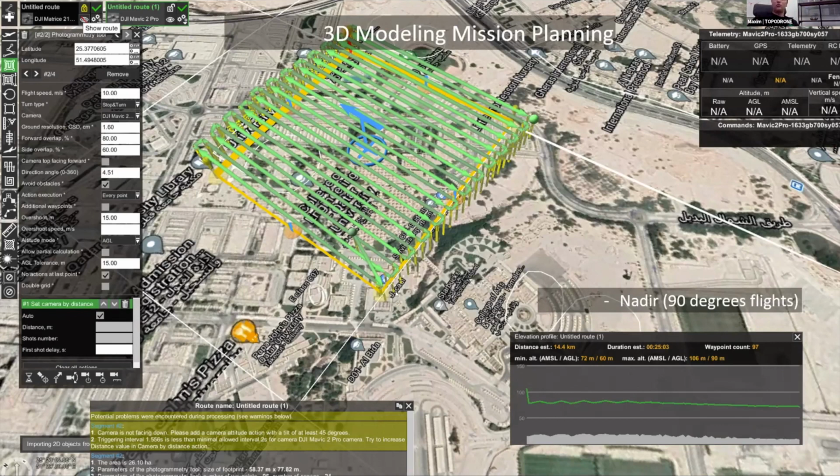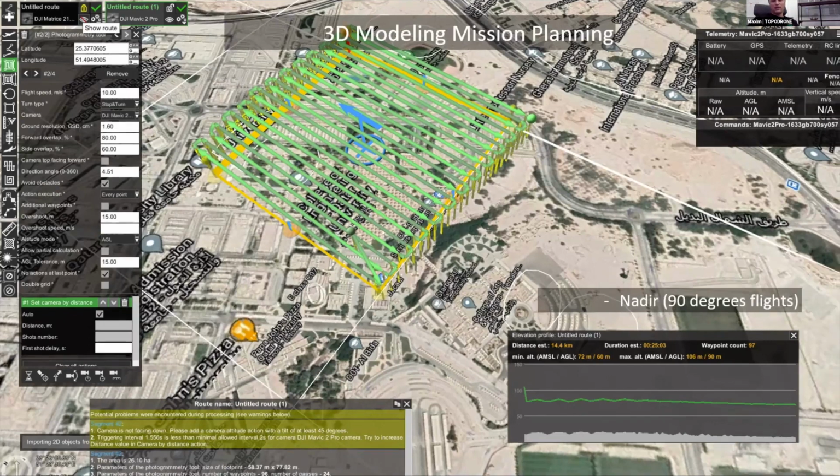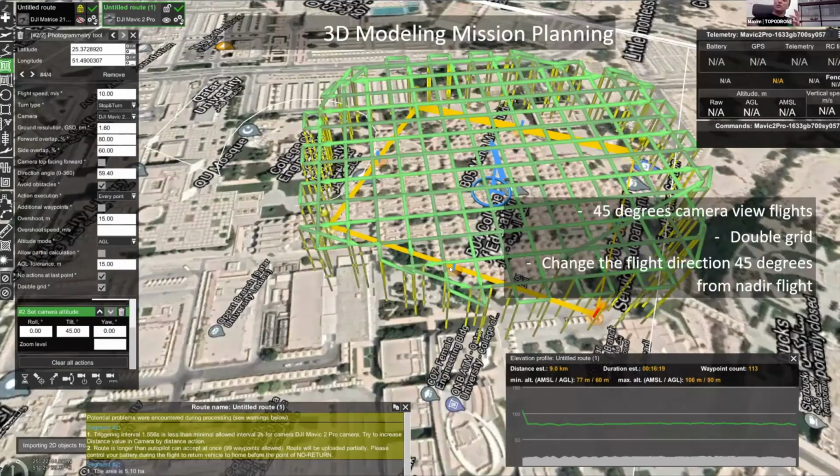After that, we have to add some additional images to create a three-dimensional model of building structures and some architectural parameters and so on. In this case, there are two ways to capture these images. First of all, you can fly a double grid mission with the camera pointed at 45 degrees. But you should turn your flight angle by 45 degrees in comparison with your nadir images.